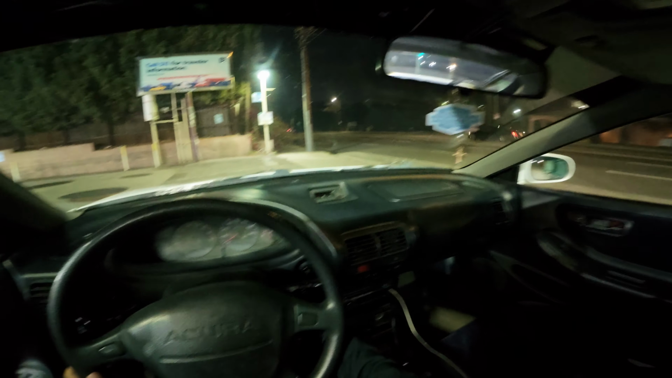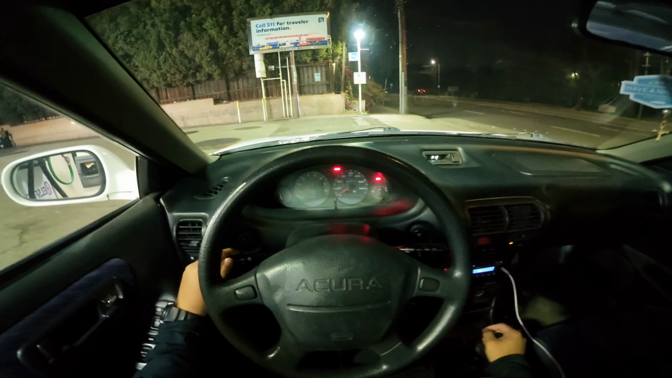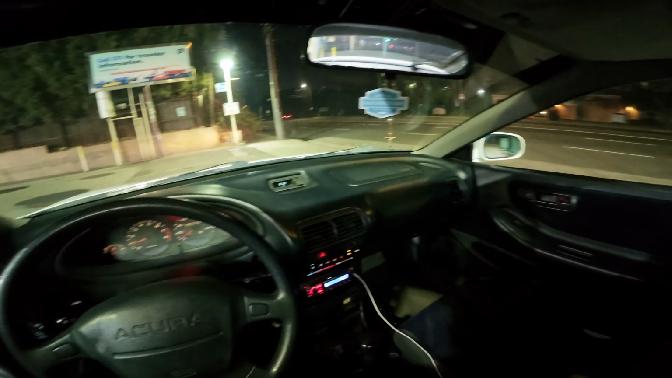Yeah, that's literally less than half. 34 bucks, that's less than half of what it would take to fill up the other one. It's literally amazing.